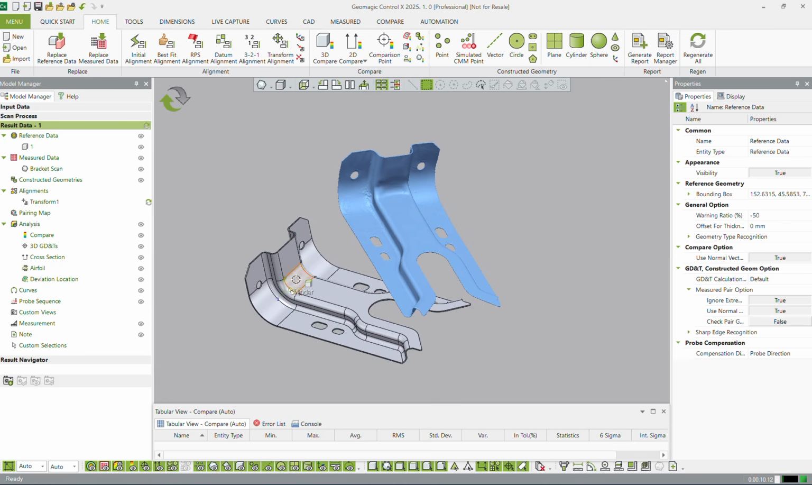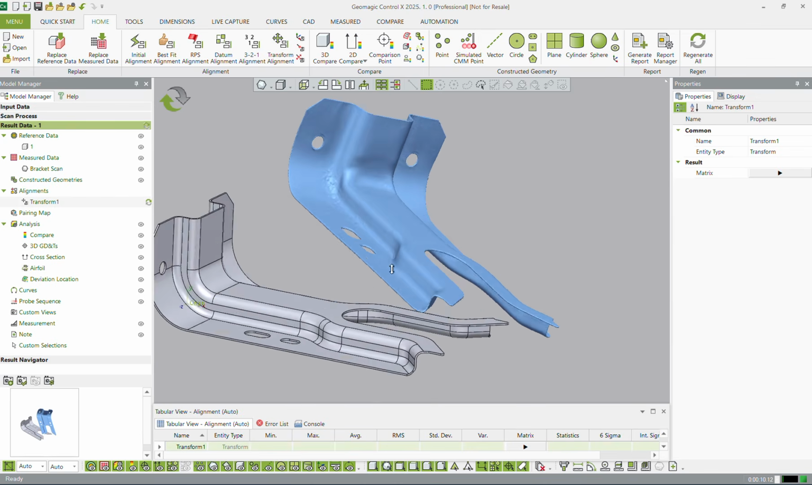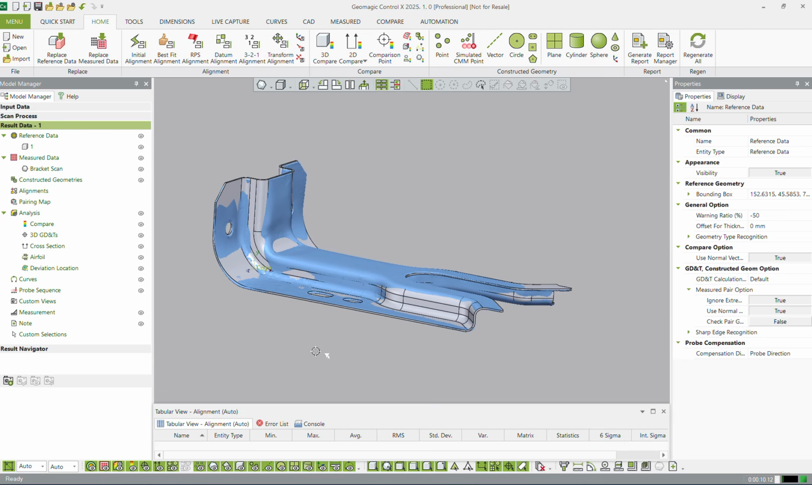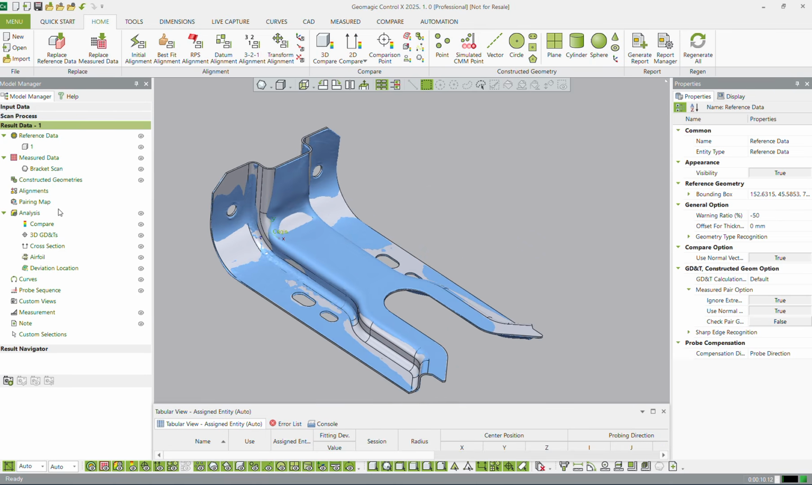Now what I need to do is align this scan data to this CAD data. Now you can see in my alignments, I already have one, because when the two came in, they were already pretty closely aligned. So I just added this transform alignment. So if I just delete this, you can see this is without any kind of alignment, it's actually been modeled in the same coordinate system. So that's nice, but we can't just do this inspection without any kind of alignment. So what are we going to do? Well, we're going to do an alignment.